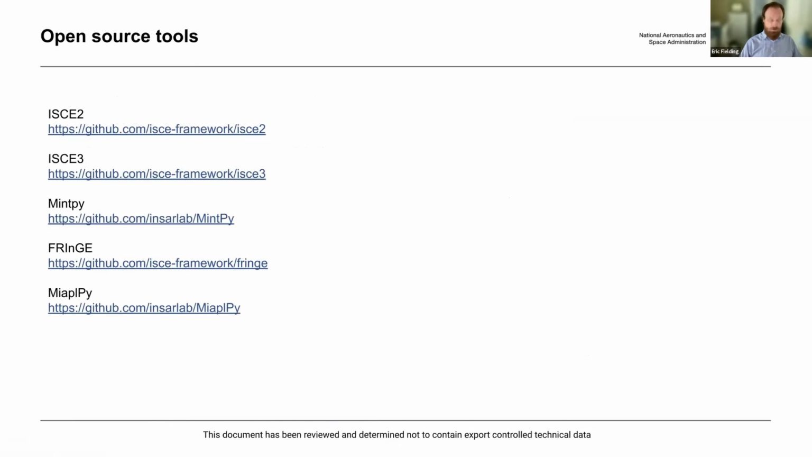And these are the links to ISCE2, ISCE3, MintPy. FRInGE is the framework that does the PS and DS analysis, and another newer PS analysis package is called MiaplPy, Miami phase linking in Python. MiaplPy, I don't think that's really pronounceable. It's not like MintPy.